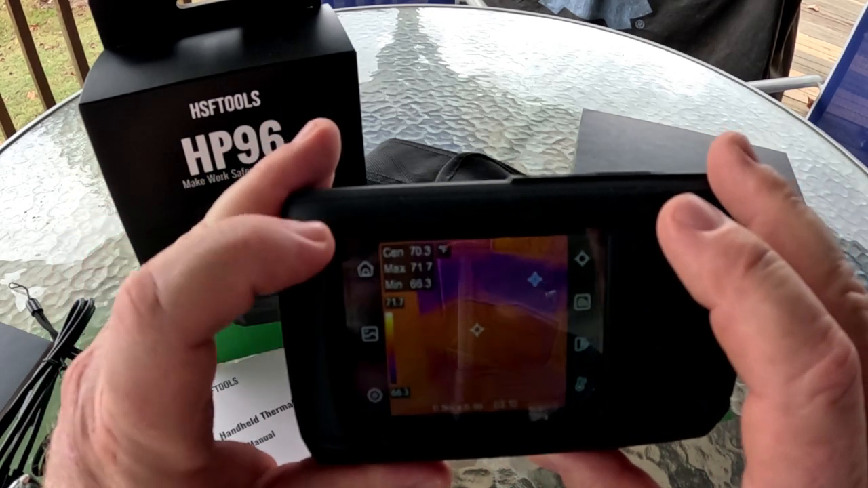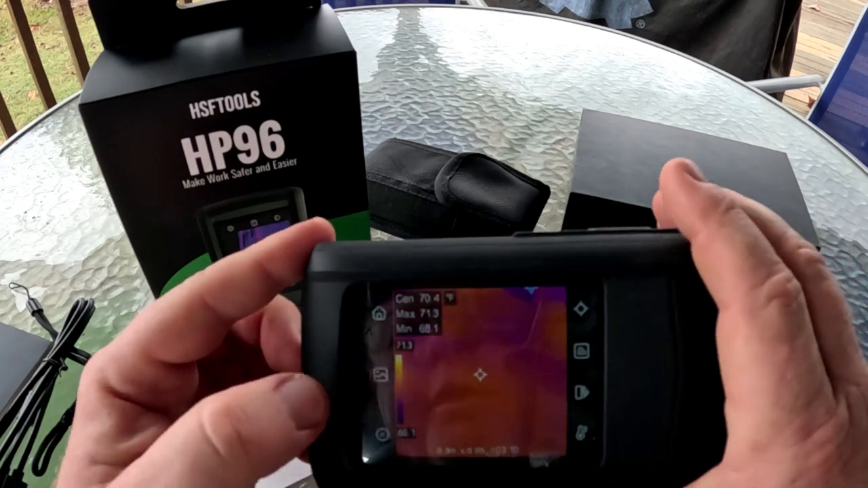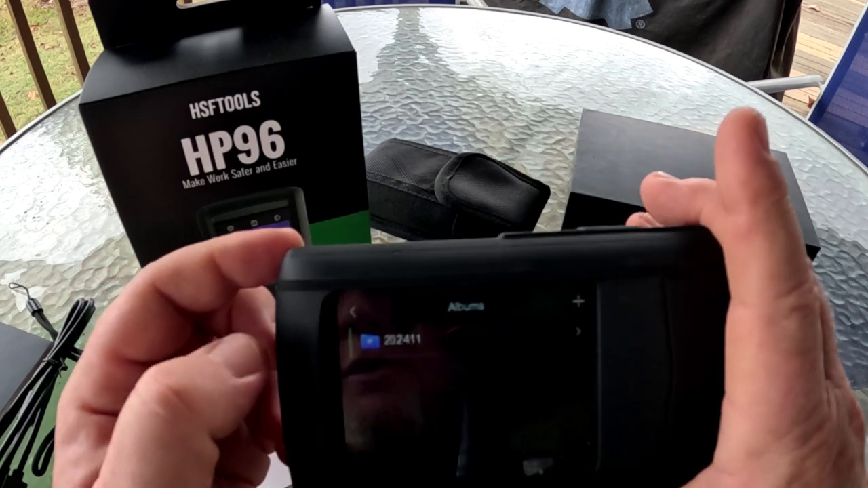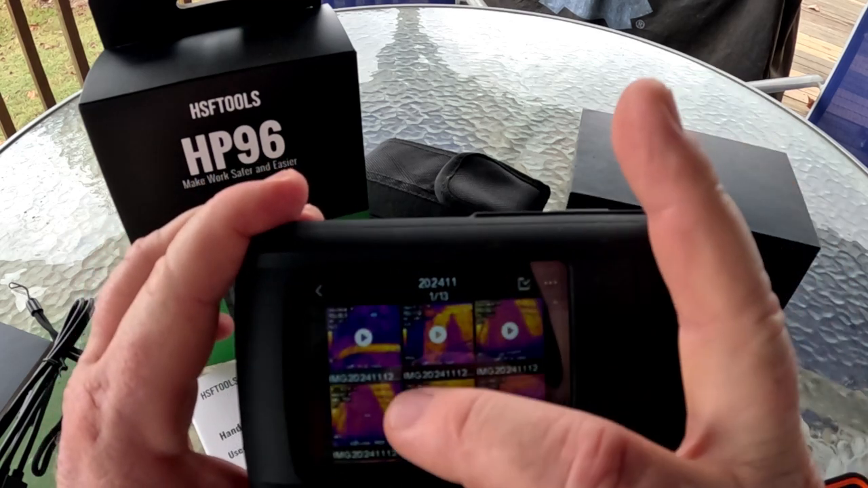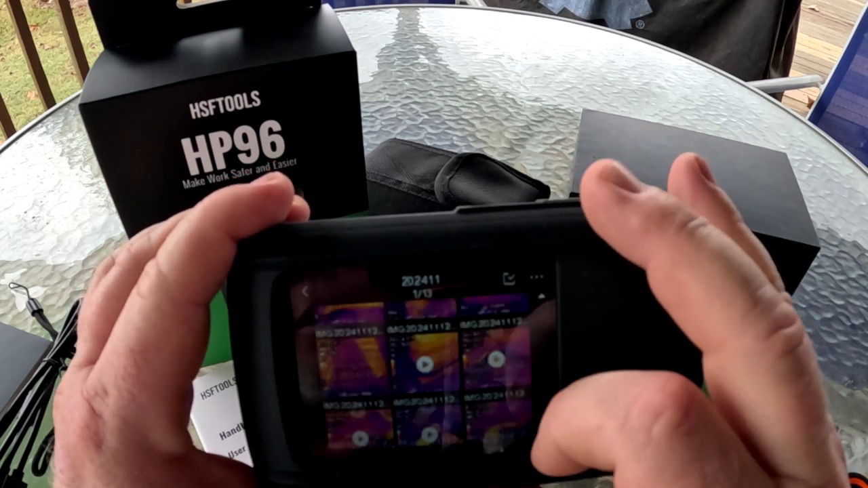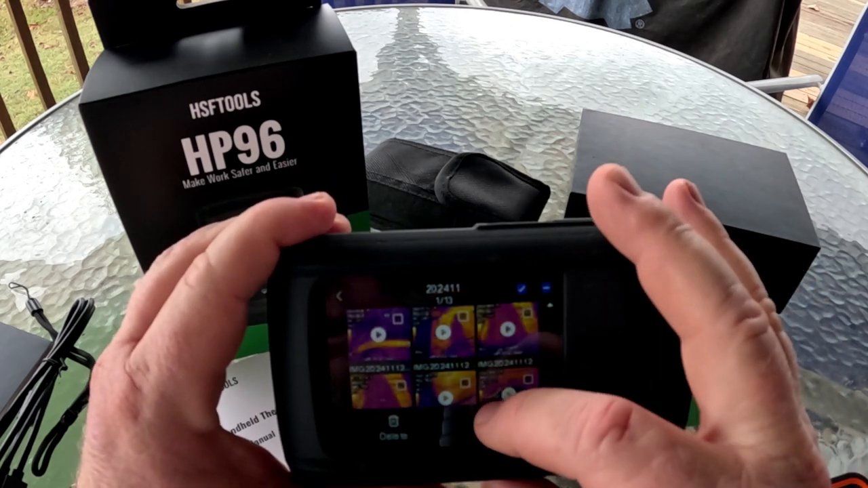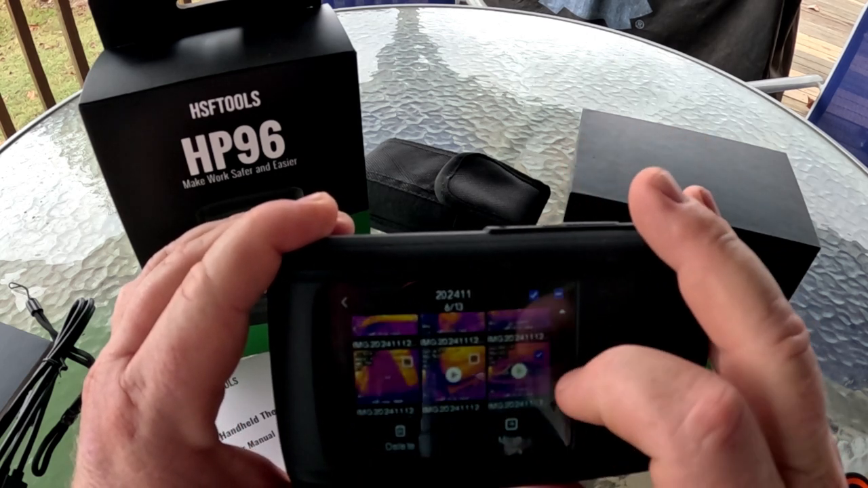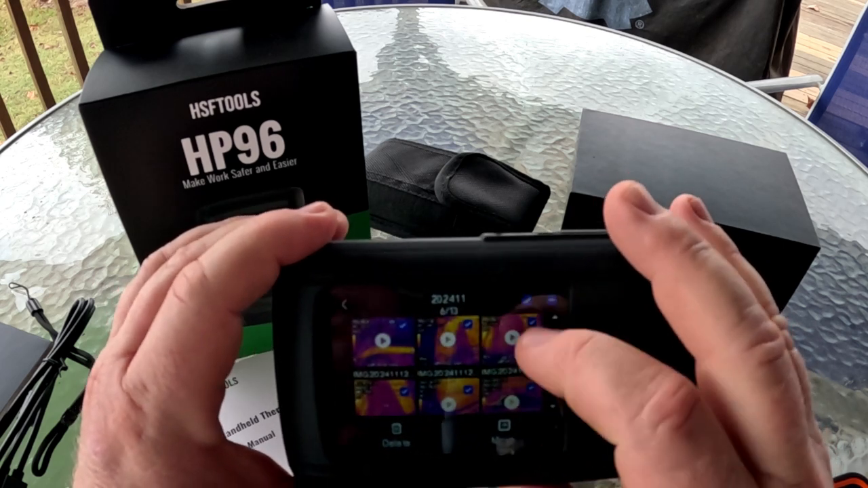So we're going to start over here. This is your home screen. Here, return to your home screen. You can go over here, and then this is going to go into your albums where your photos and videos are at. You'll select, and then you can go in and it brings up any videos or images you took, right there. If you wanted to delete these, you just hit your check box up here. Then you'll go through and just check the boxes of anything that you want to delete. You can do that. I'm going to uncheck them all there.